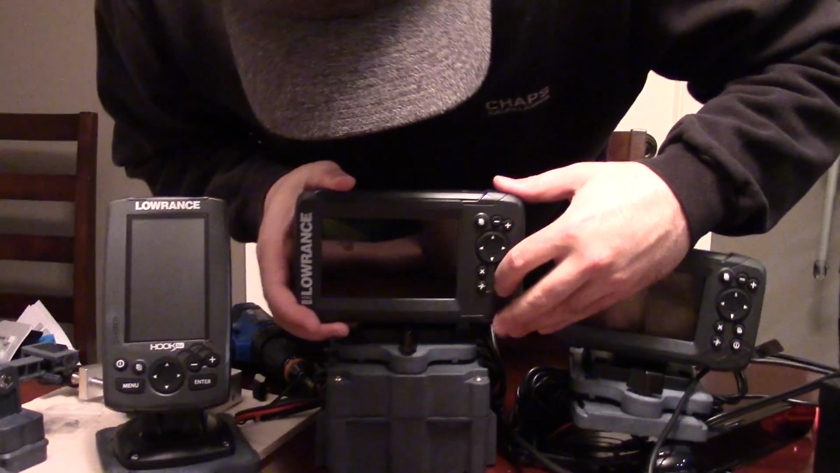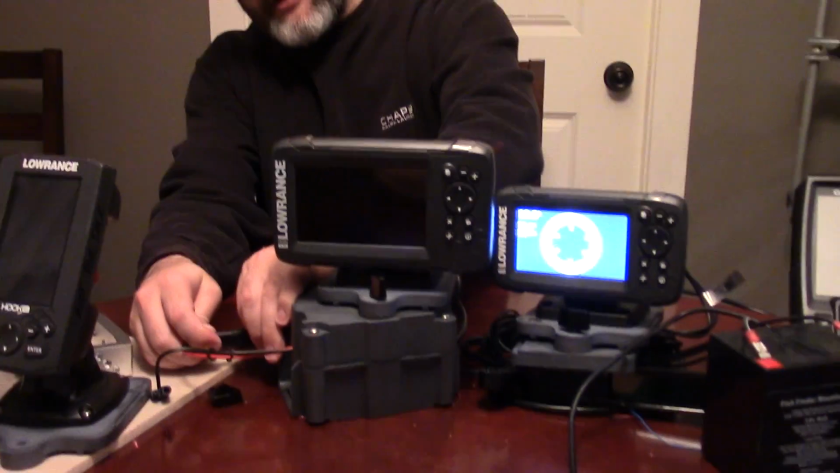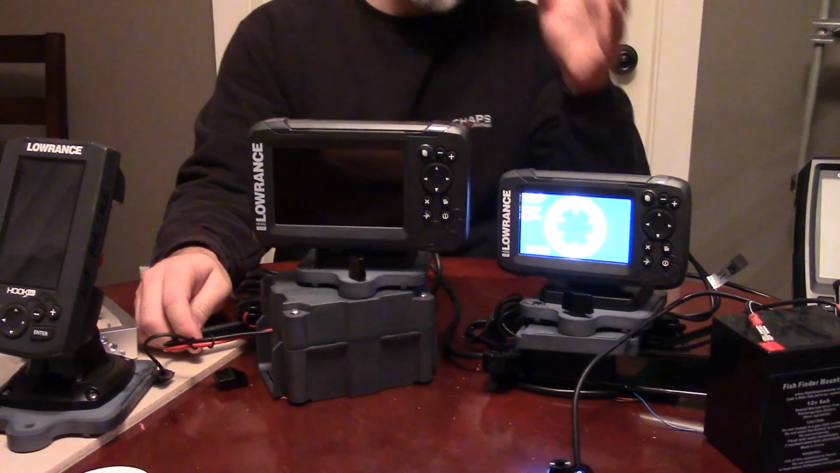The magnetic transducer mounting days have begun, and these are much better for your small aluminum boats like John boats, kayaks, canoes. But anyways, going to the Lowrance 5 here, we'll power this guy up. So we've got the battery. We're just going to plug this guy in, the Lowrance Hook2 5 triple shot.